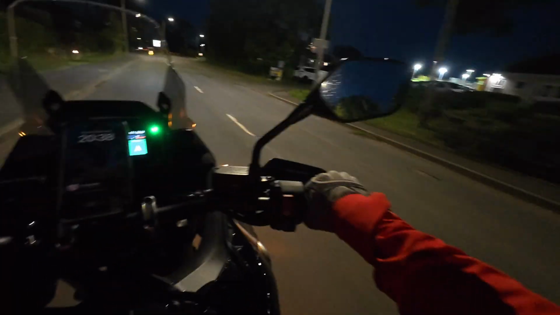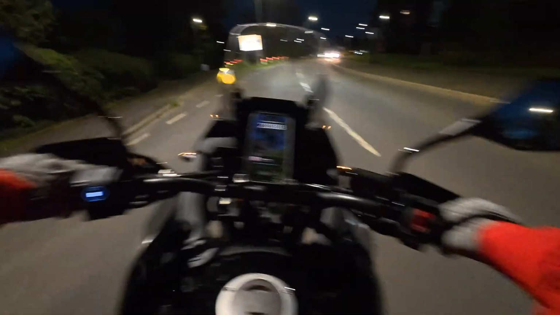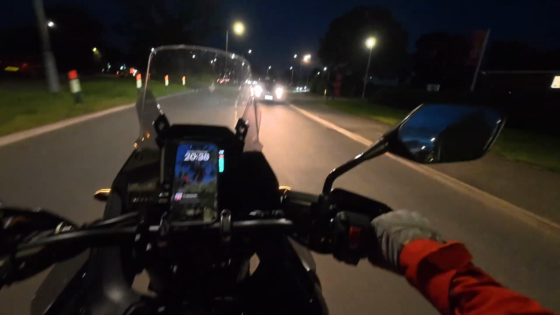It's not that I'm cold, just you can feel the air temperature in it. It's chilly, but obviously the jacket's doing what it's supposed to be doing.